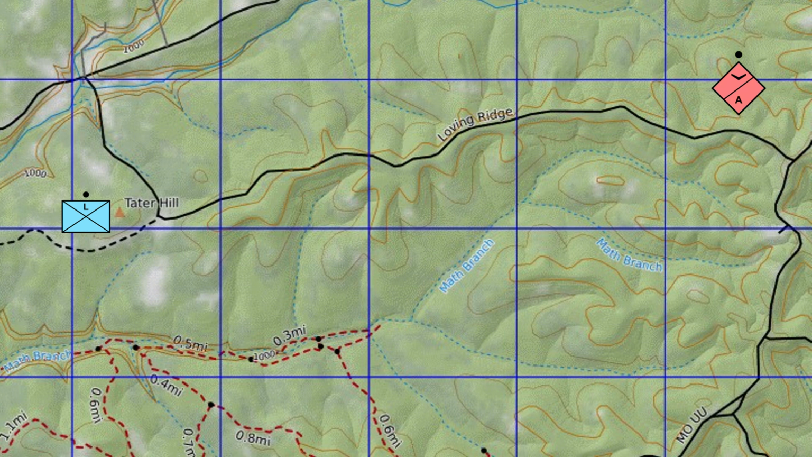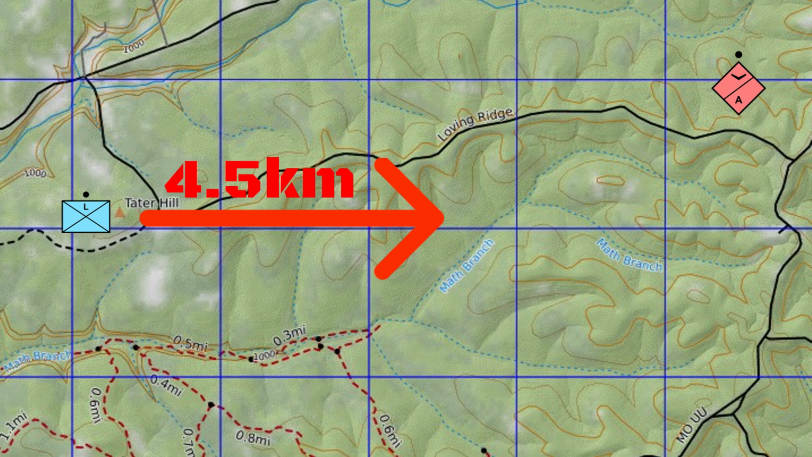And I had briefed this plan to our team leaders in the patrol earlier in the night during our downtime, so everyone was aware. And I'll go ahead and brief you guys the plan right now. We had the enemy located on this finger just north of Loving Ridge, just west of Missouri UU. They were approximately 4 kilometers as the crow flies from our actual patrol base. It was going to be about a 4.5 kilometer movement as the trail varied.